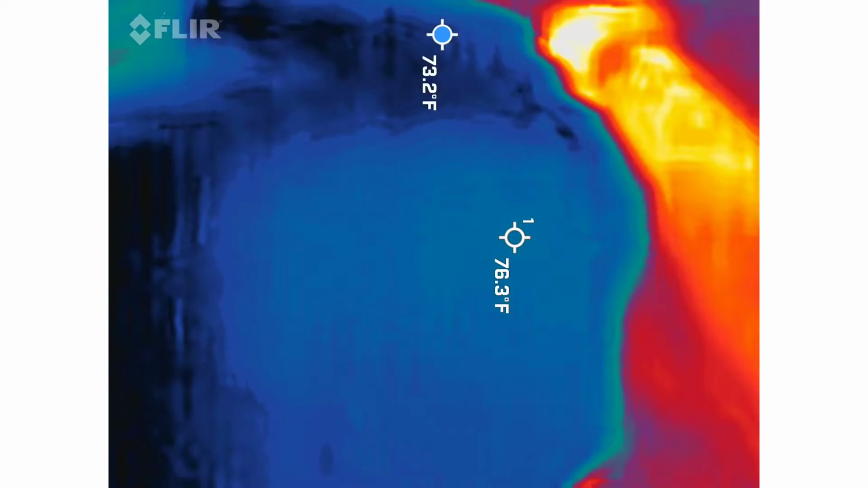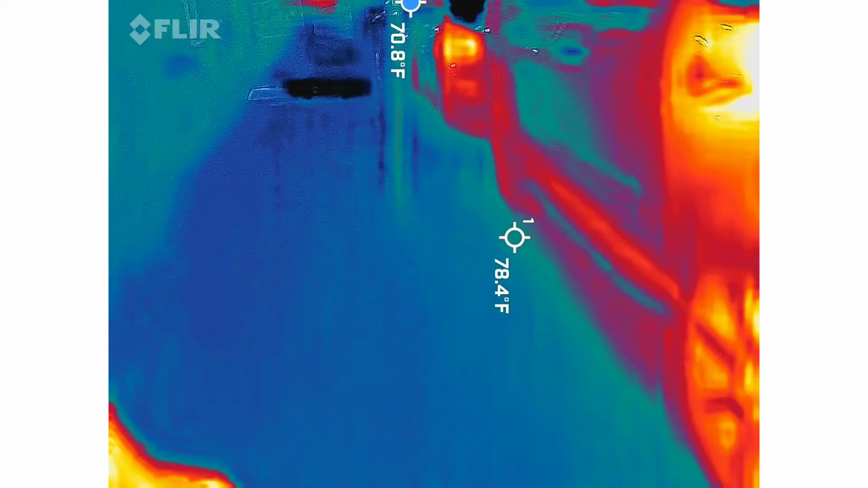Oh, I did bump the FLIR out. I plugged it back in and hit record again. Okay. It seemed fine. And like I said, it's pretty loose in there. This is about the time, November, December, is usually when I replace that. That whole deal.